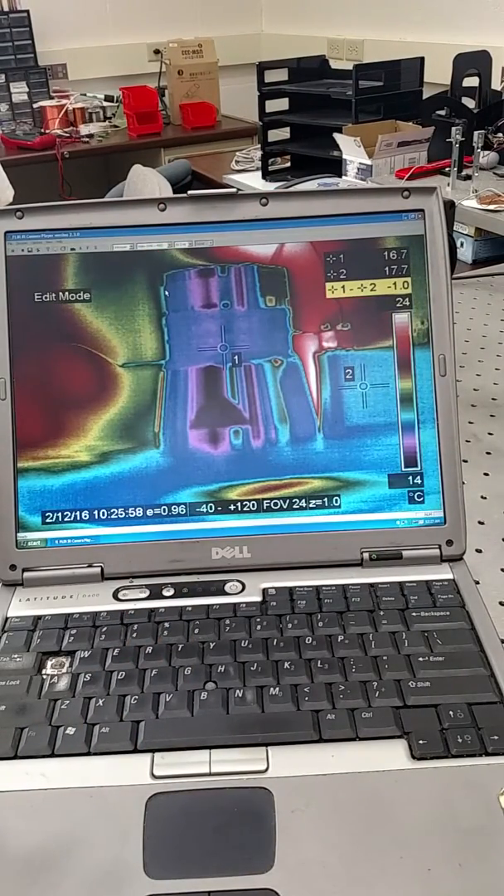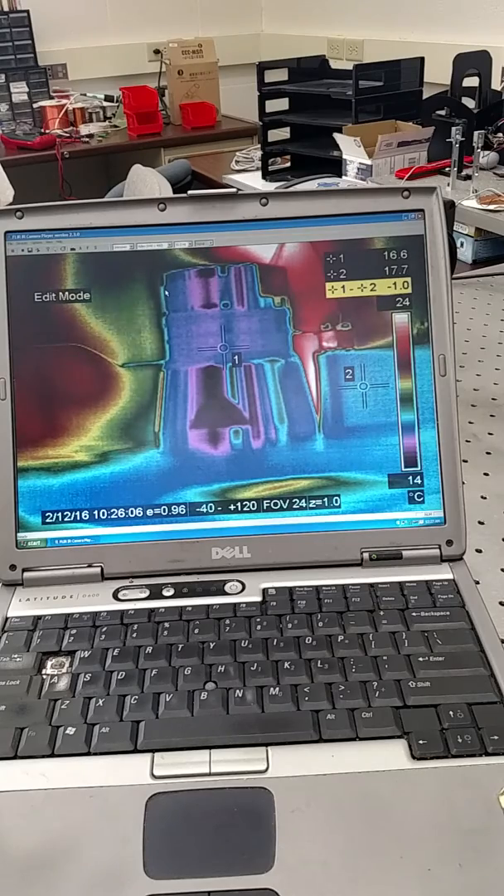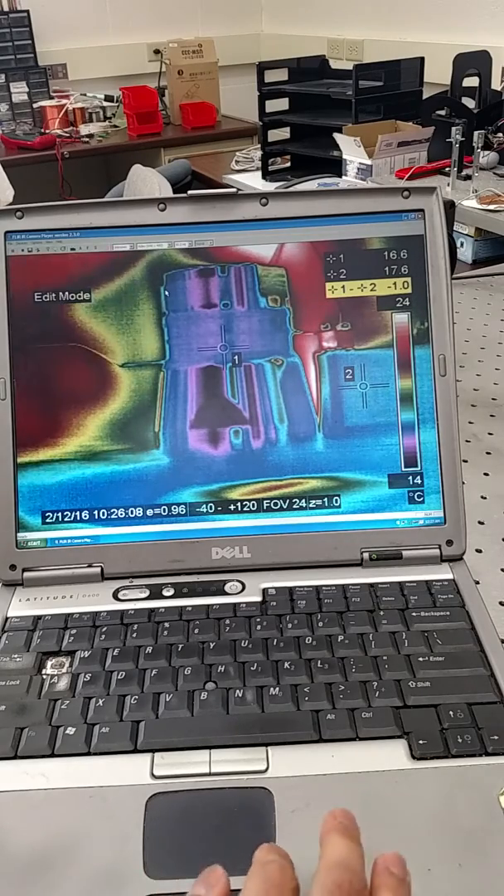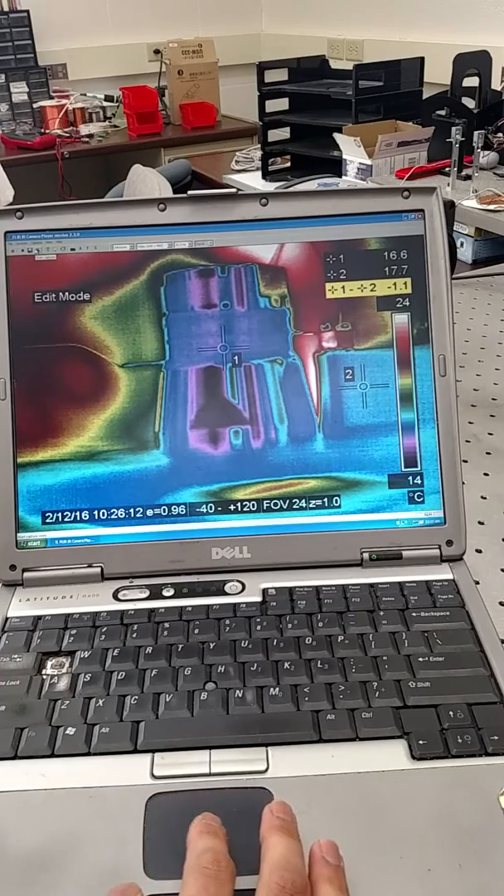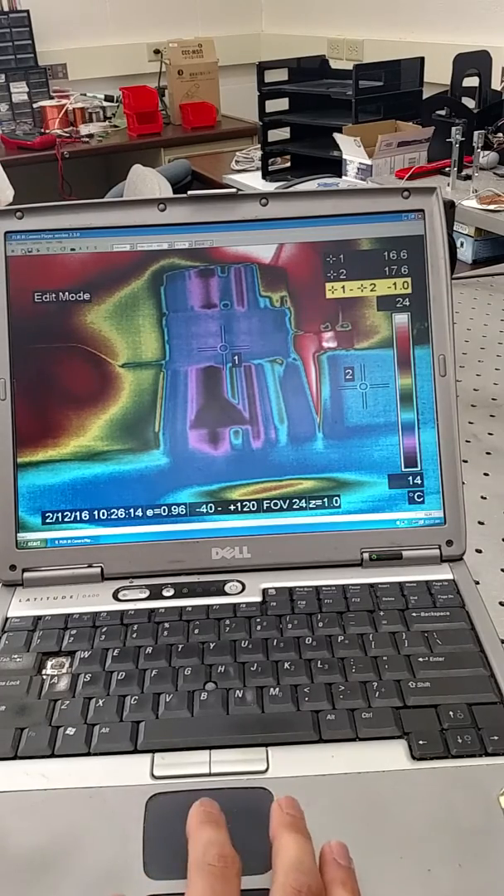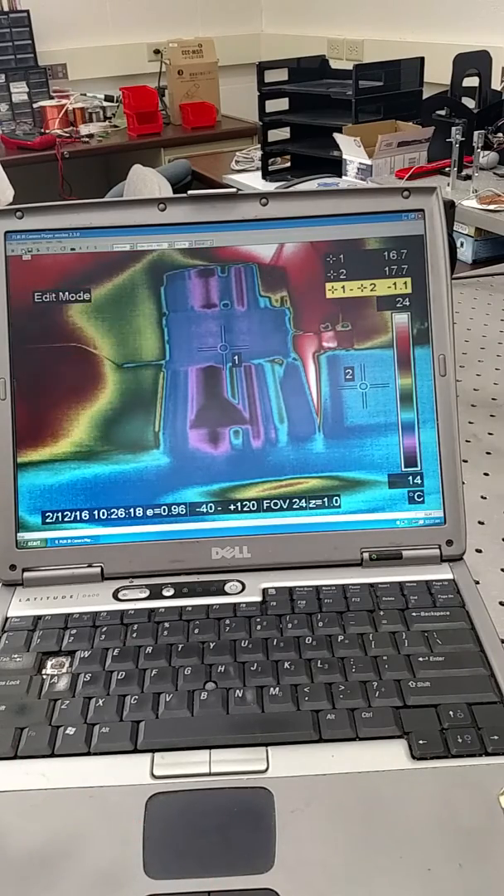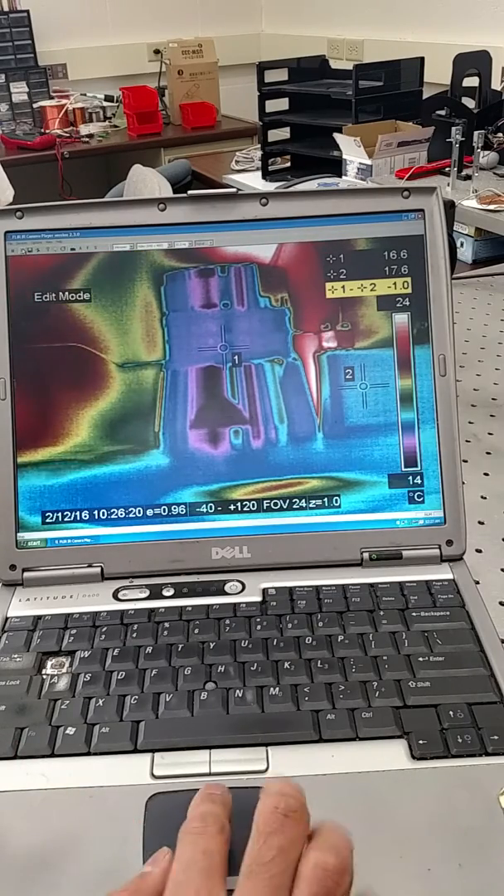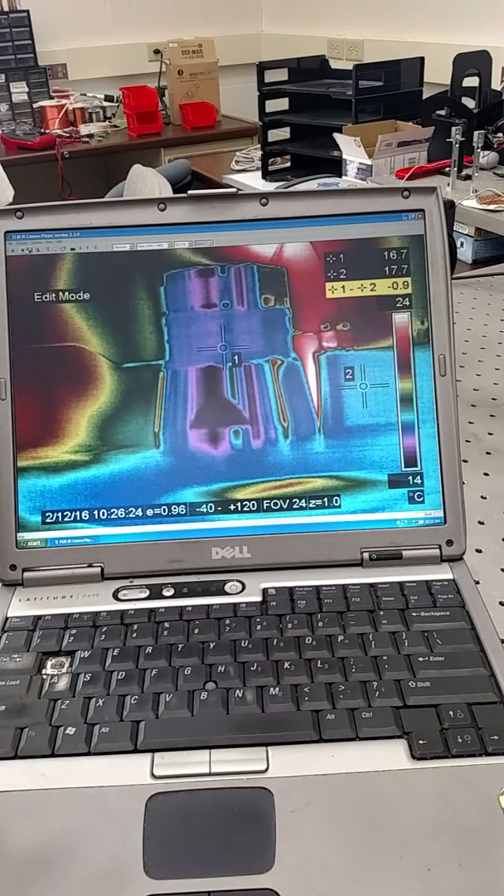So with the thermal camera, it's not so good to present absolute values of temperature. It's much more accurate for differences in temperature values. So here I just showed you, and you can take videos of the thermal camera, although this is not really a good computer for that, but you can, and you can also take pictures. So if you want this for your presentation, it looks really nice. It's very colorful. People understand.